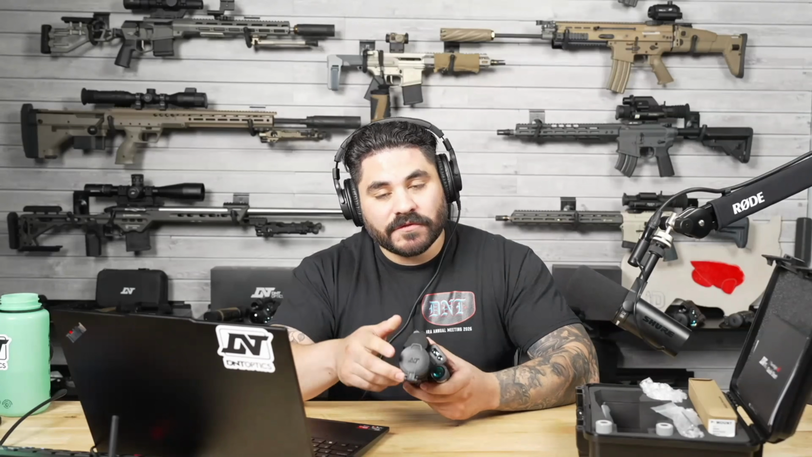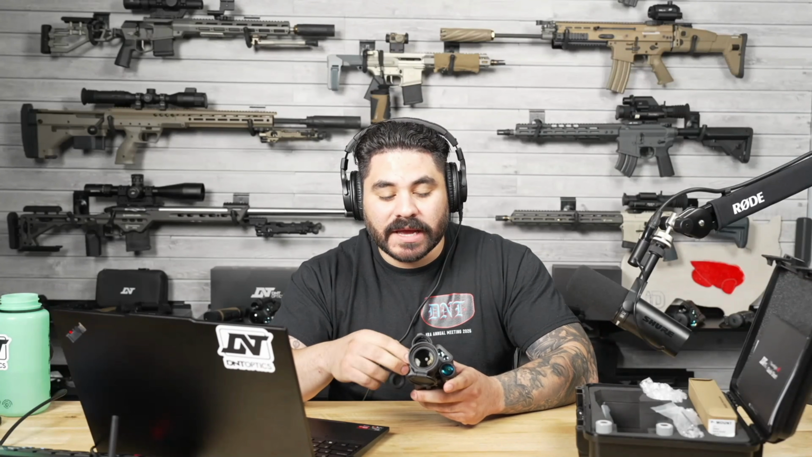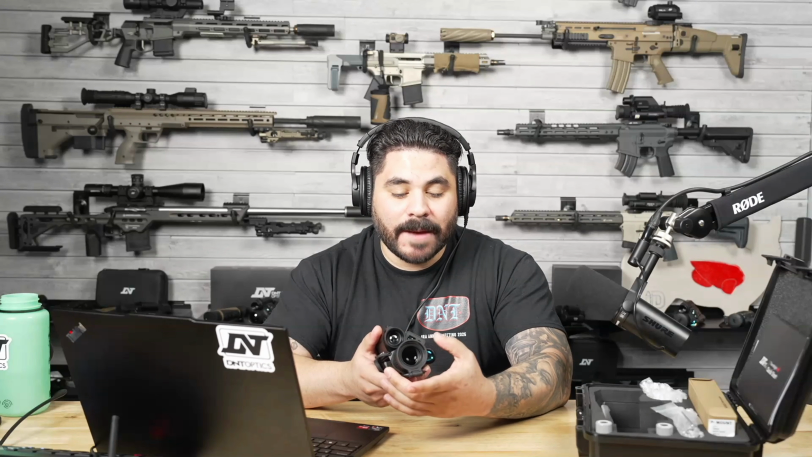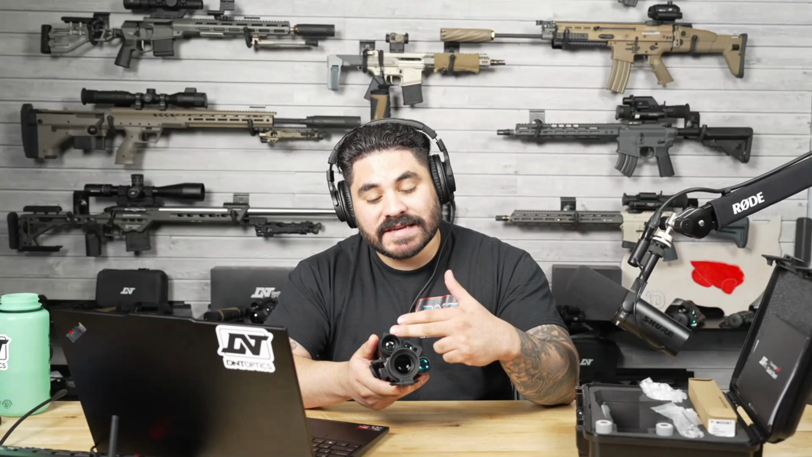So, let's start with the front here. I want to show you guys something that's changed. If you're familiar with our ThermNights, we changed the positioning of the lenses. We put our digital day and night lens on the bottom and moved the thermal to the top. Now that it's 4K, we wanted to give that lens prime real estate so it can absorb more light, get a better picture, of course, and moved the smaller lens to the top.